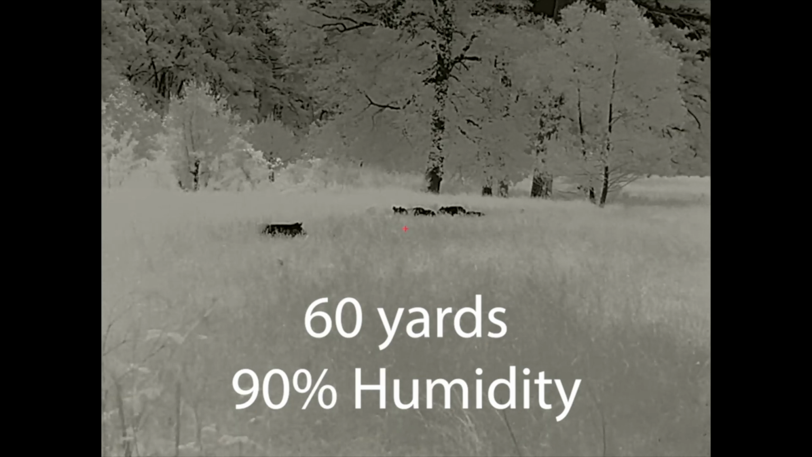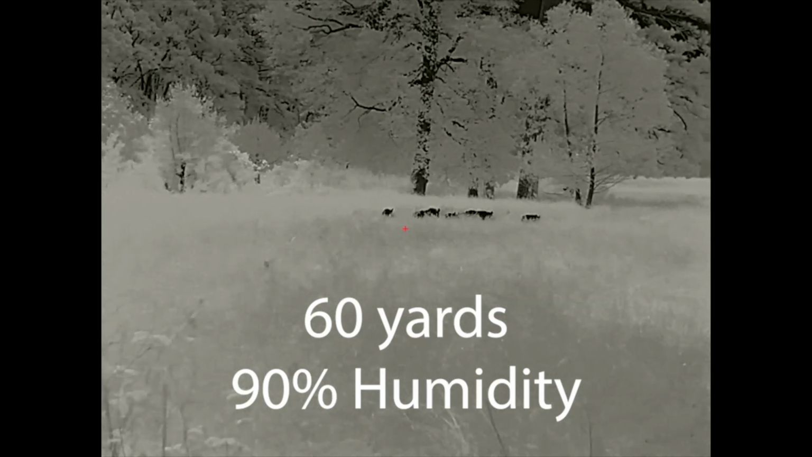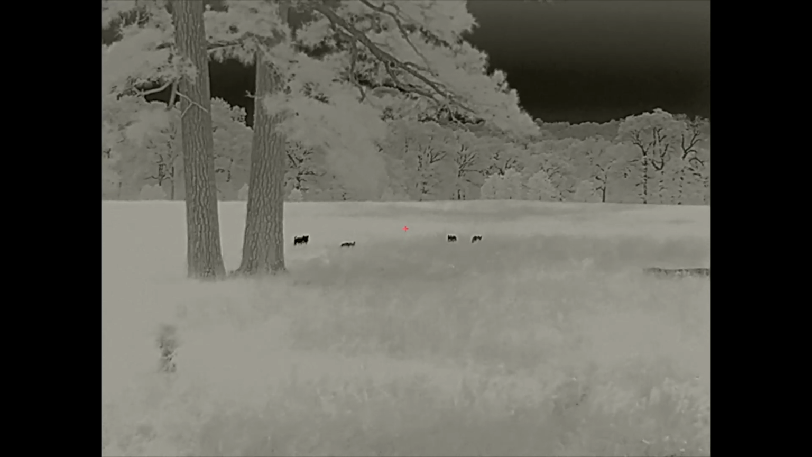It is an IP67 rating, which means it is fully waterproof, submersible to 3 feet for 30 minutes. It's also fully dust proof. Temperature rating is down to -4 degrees. It's recoil rated for anything up to and including a 300 Win Mag or a 7mm mag.